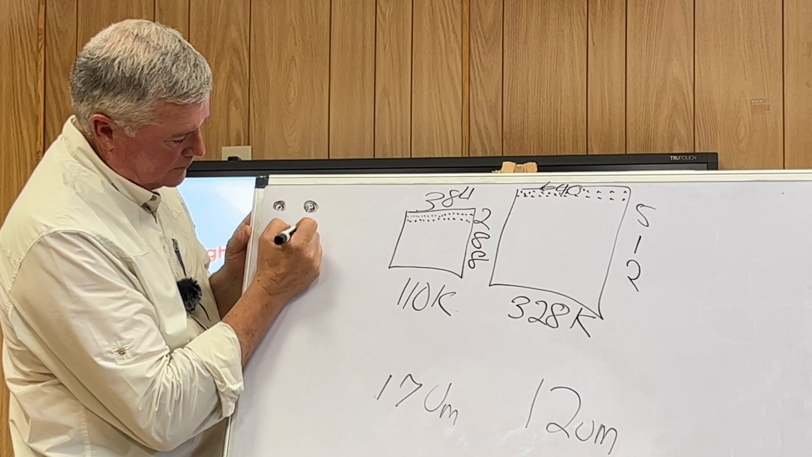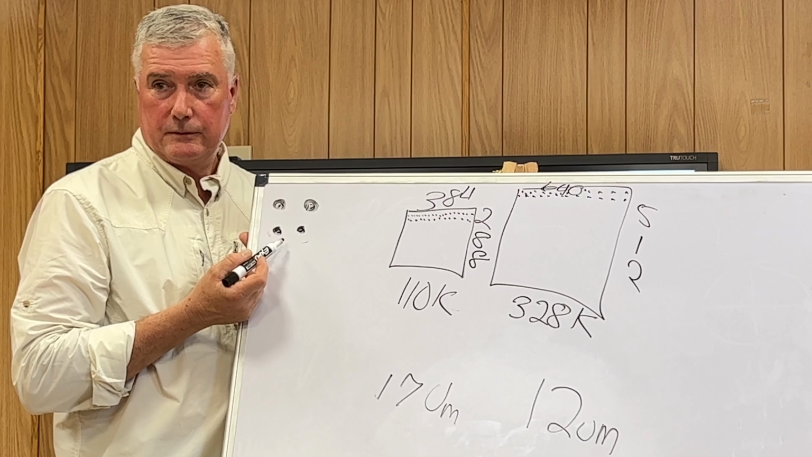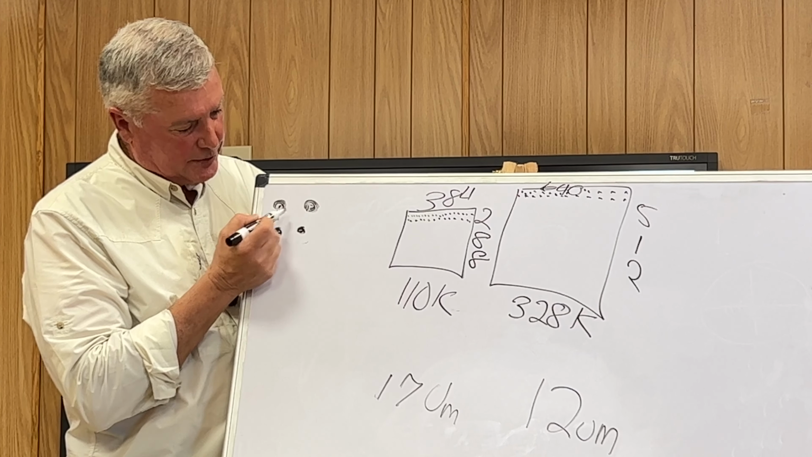So what they did then was they drew on exactly how those pixels worked and those sensors. There's two common size sensors, and then you also have the micron measurement. You usually have between 12 or 17, and that's basically going to give you a better resolution whenever it's giving you the display here.